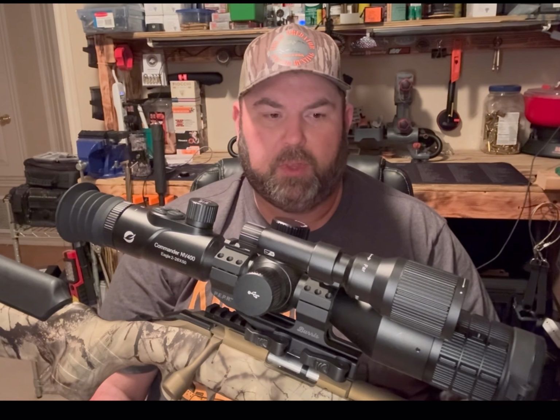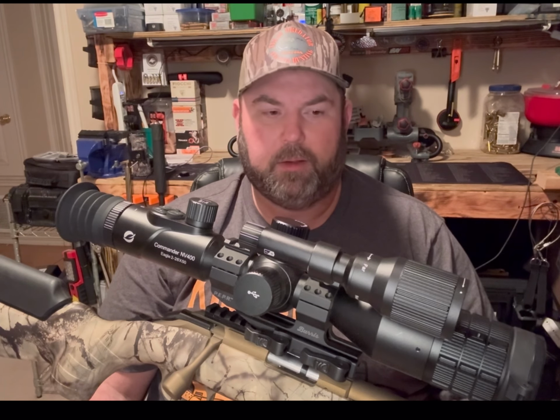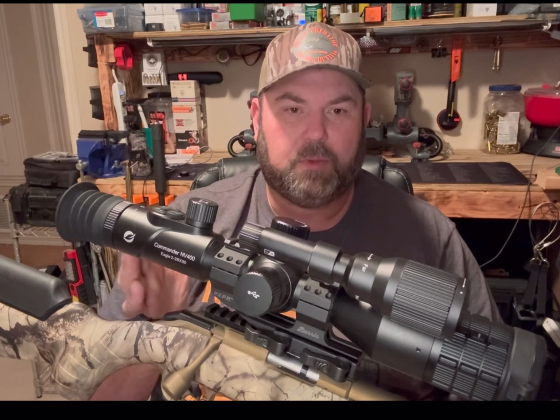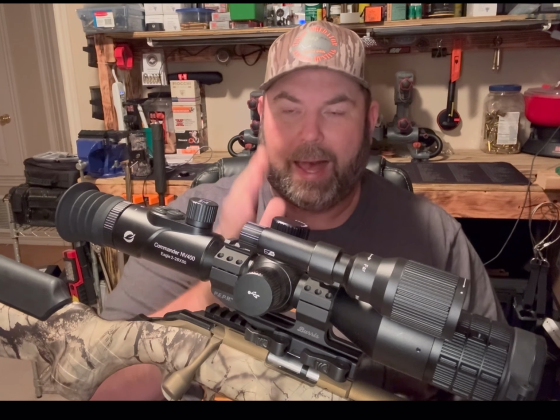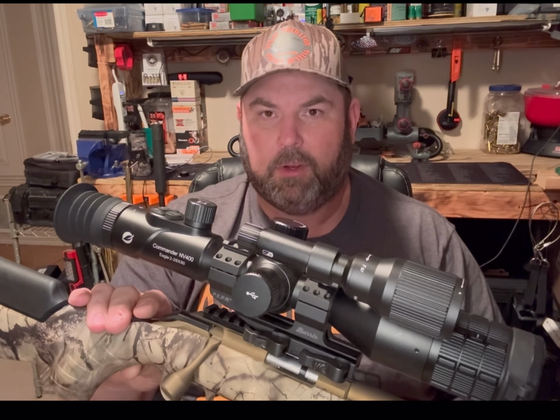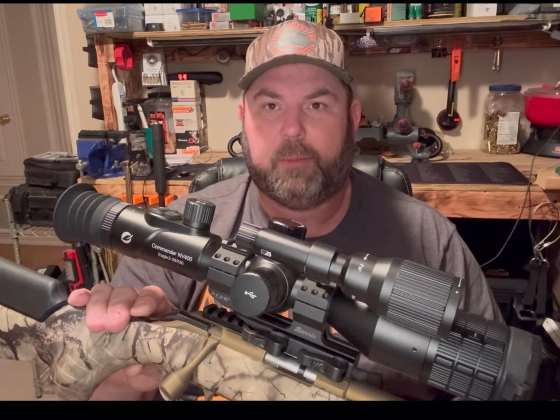I compared this to the Pulsar and the AGM night vision scopes, and there's not a whole lot of difference in the three. I would say this scope is cheaper than them other ones by far. I don't sell this brand of scope. They sent me this to try it out and use it to see what I thought about it and put it through the paces and everything. And so far I've been really impressed with it.